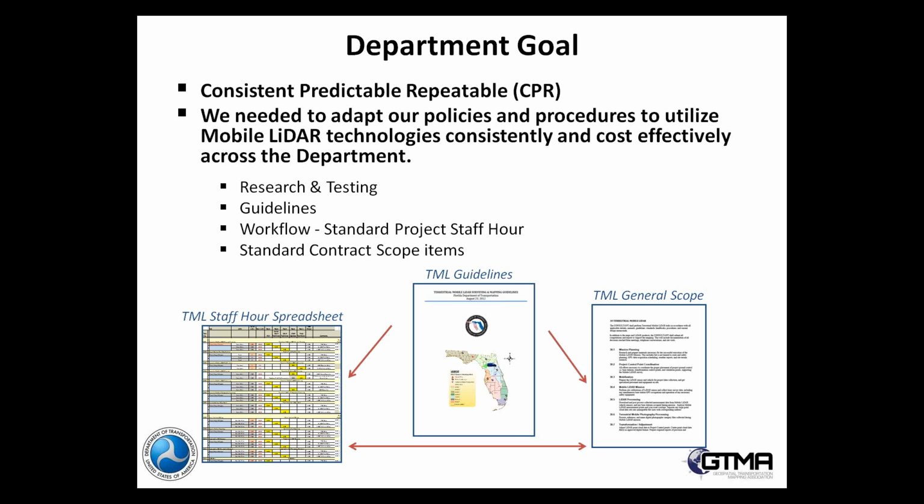And in a lot of cases, they have experience, but they aren't going to have the same level of experience as, say, someone who's working with the technology every day. So the guidelines and the staff hours and the general scope had to be something that both could apply to technical issues and be understood by the layman as well.